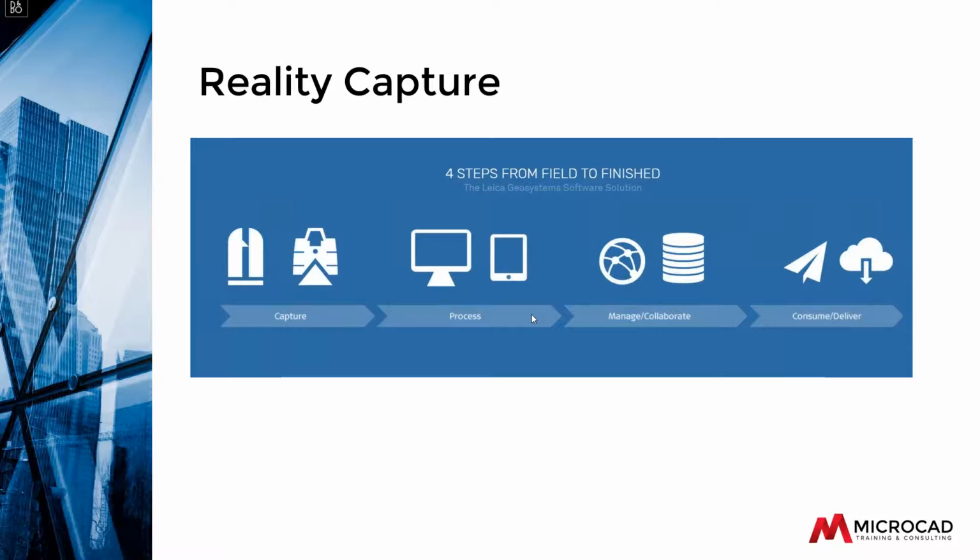And then we'll manage it in various different ways. Today I'm going to manage it in AutoCAD, and Peter will manage it in Revit. And then finally we can also share the data with other people who don't necessarily need technical background, just need to review and see the point cloud.